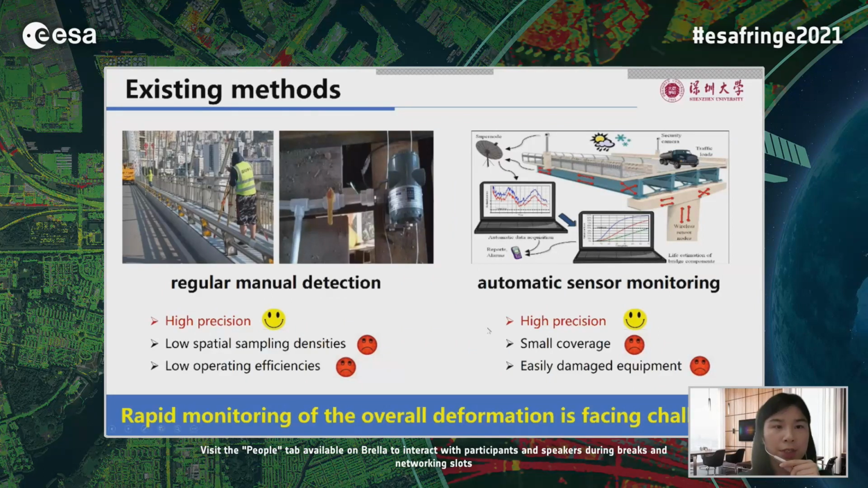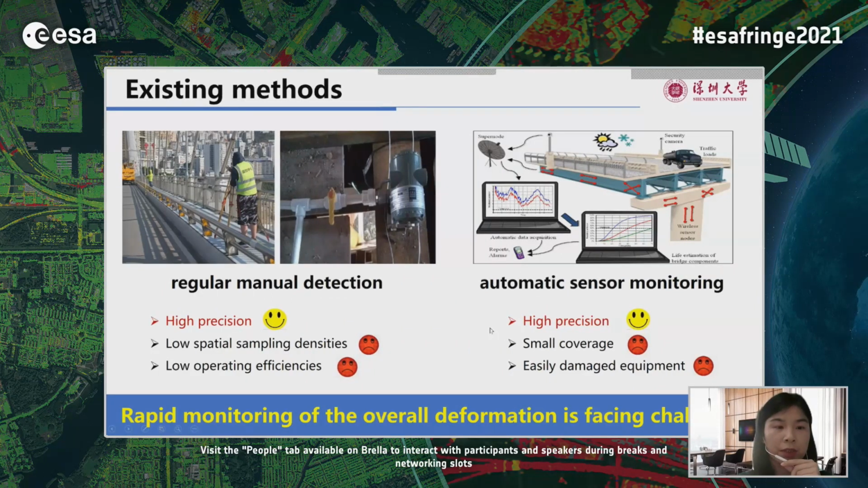Currently, 2 types of methods are used for bridge monitoring: regular manual detection and automatic sensor monitoring. Although these methods are accurate, the complexity of the bridge structure and the survey environment leads to low spatial sampling density, low operating efficiency, easily damaged equipment, and so on. These methods are therefore not practical for rapid and continuous deformation monitoring of sea crossing bridges.